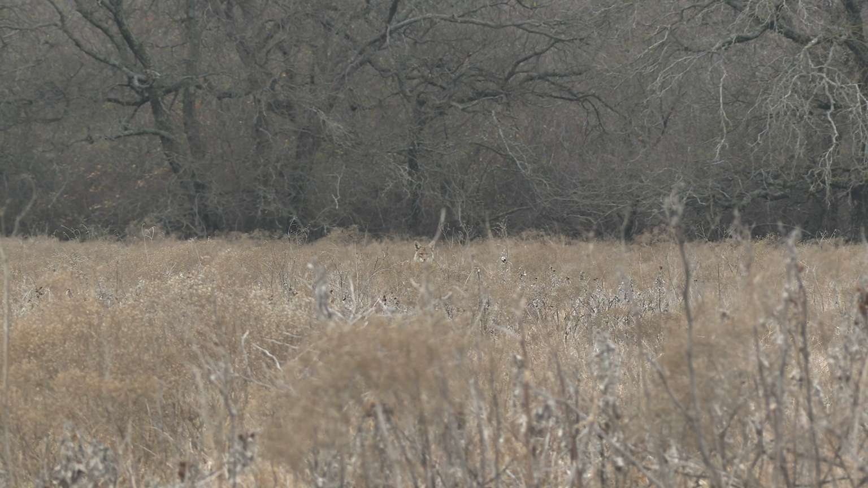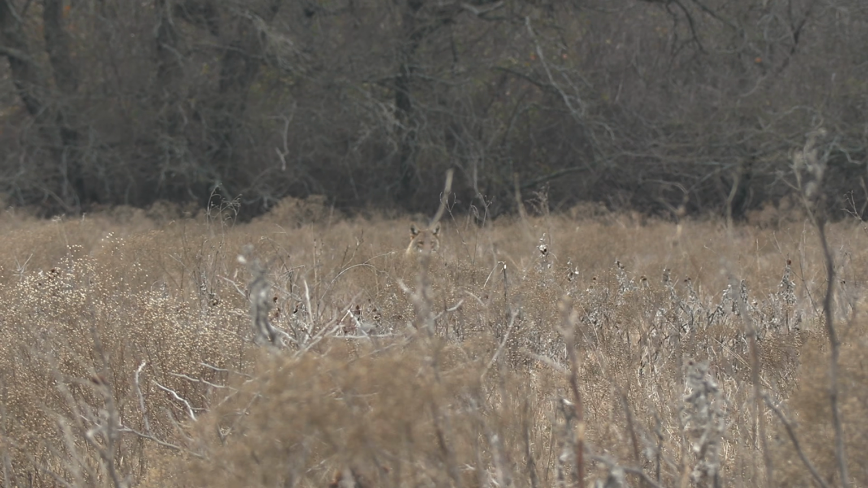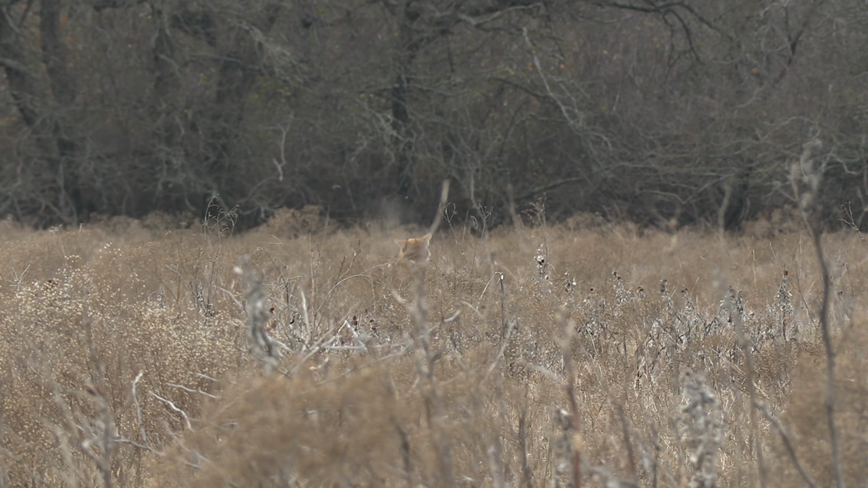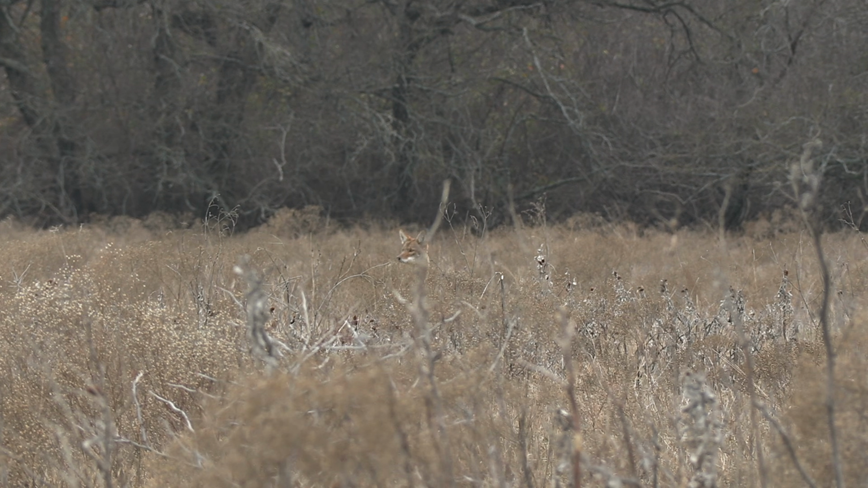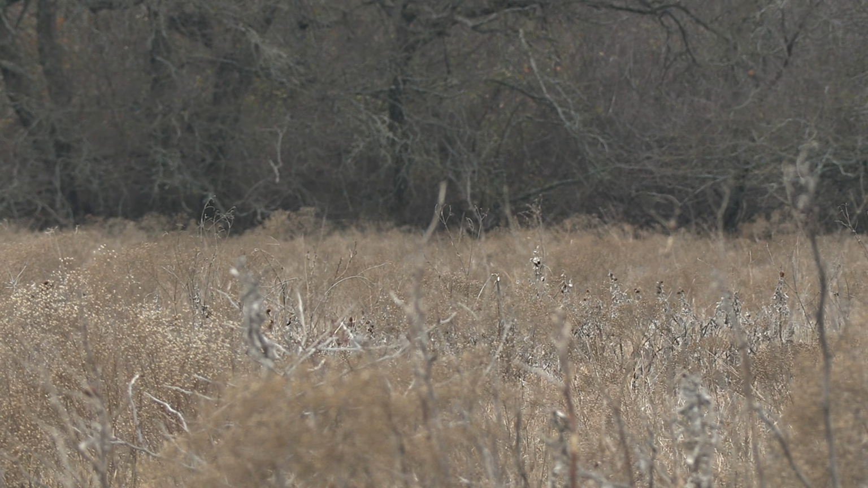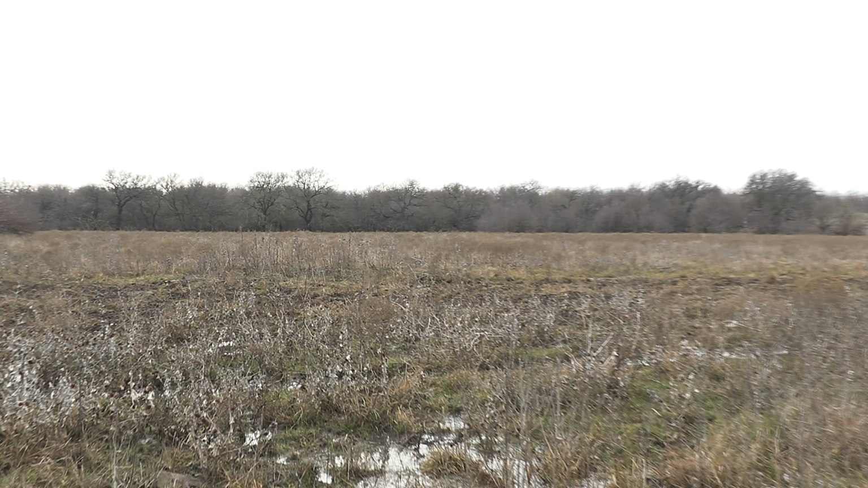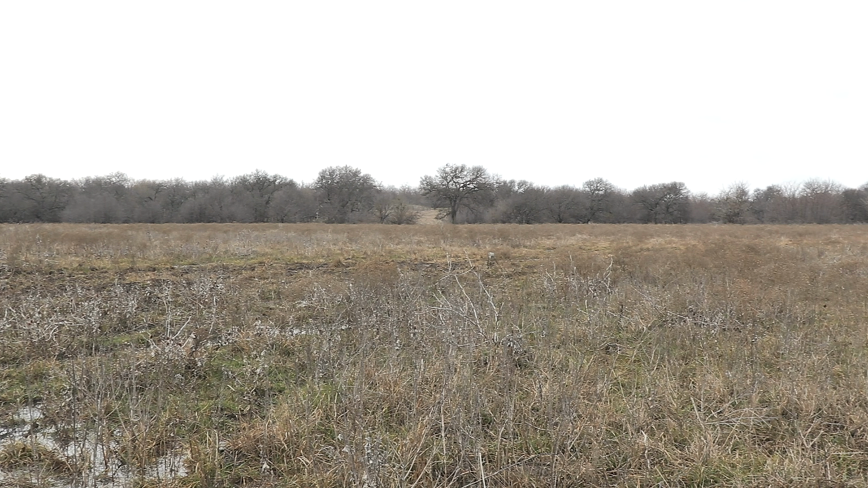Couldn't see much except for his head and neck. Pretty filthy kill shot. I'm on him right there if you can kill him. We told Torry going into this stand, this place gets a ton of pressure, so probably best to get straight to vocals. And it worked. Pretty filthy kill shot. I think y'all even called it the community hole or something because that area has been hunted so much. So that was a rewarding stand, not only to get the coyotes called in, but also leave there with one of those coyotes in the truck.